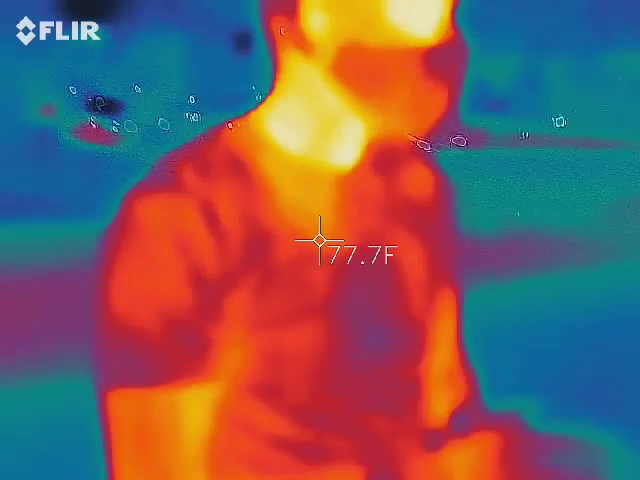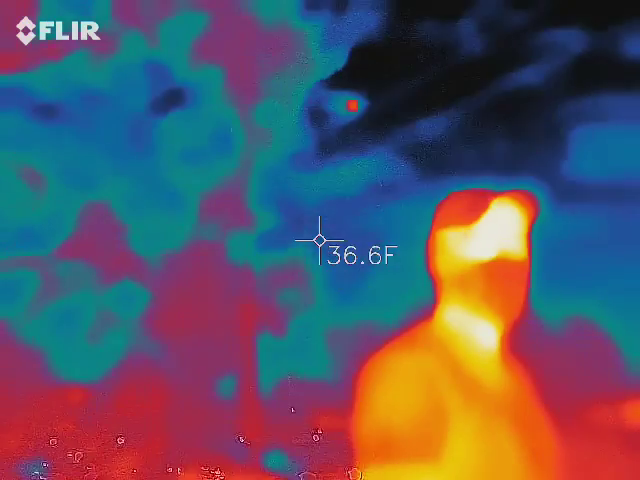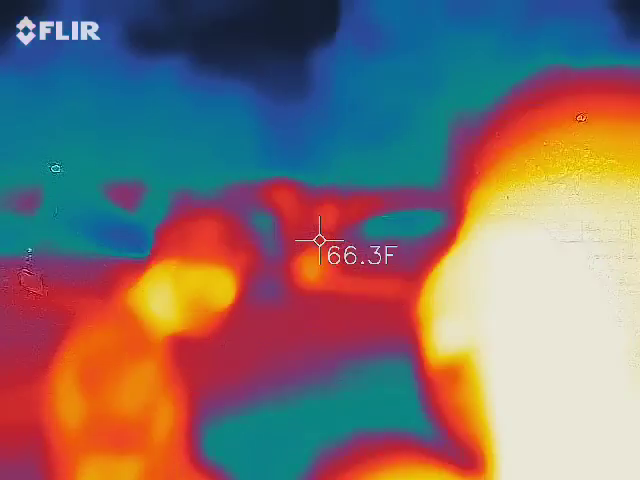Okay, so the little blue thing is the camera? No, that blue thing is charging the camera. That's just a battery. Which one's the camera? It is right there. Just like a normal phone.